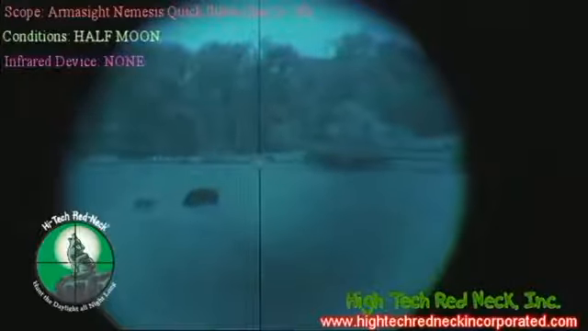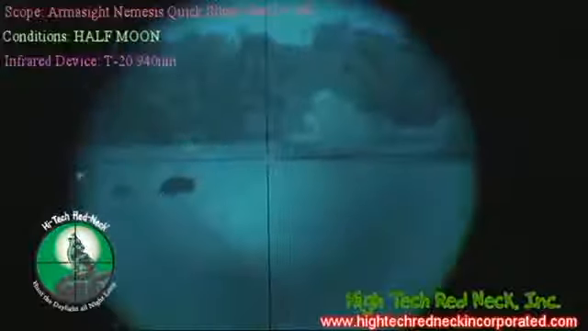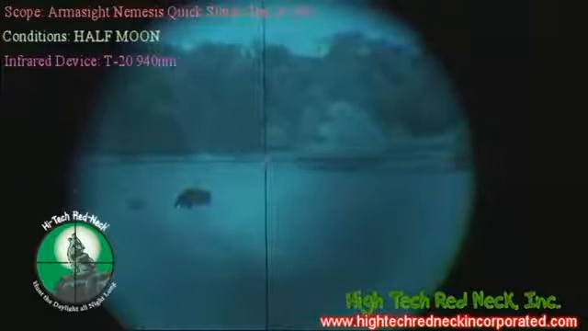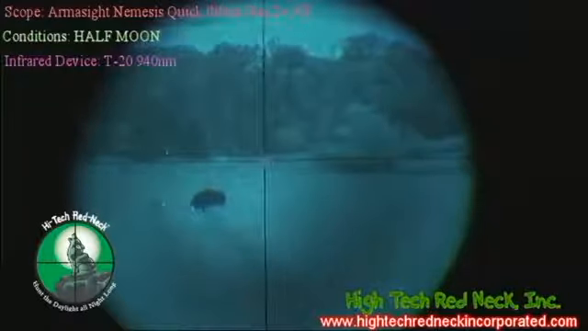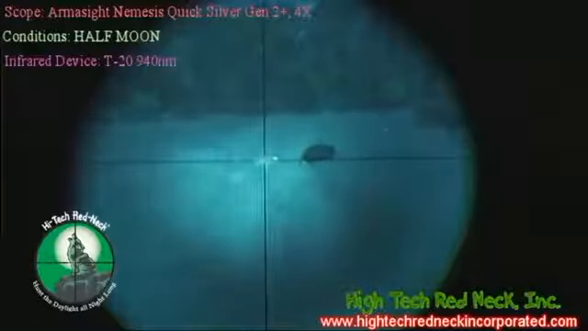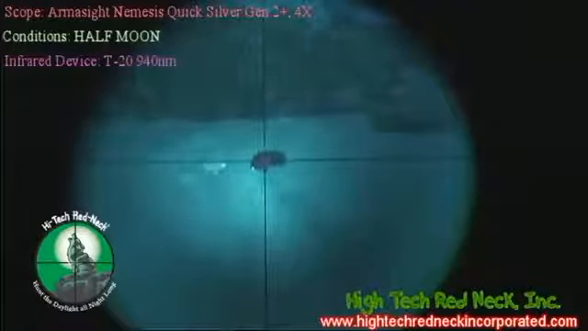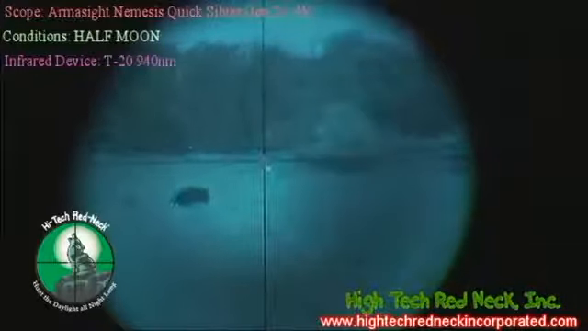Well, now I'm going to switch over to the 940 nanometer. We got a little assistance here, and not a ton, but with a half a moon out you don't need a lot. But there's the 300-yard target, their 300-yard coyote. There's your 200-yard white hog, your 200-yard coyote. Here's your 100. That's again with the 940. And the T-20 940.